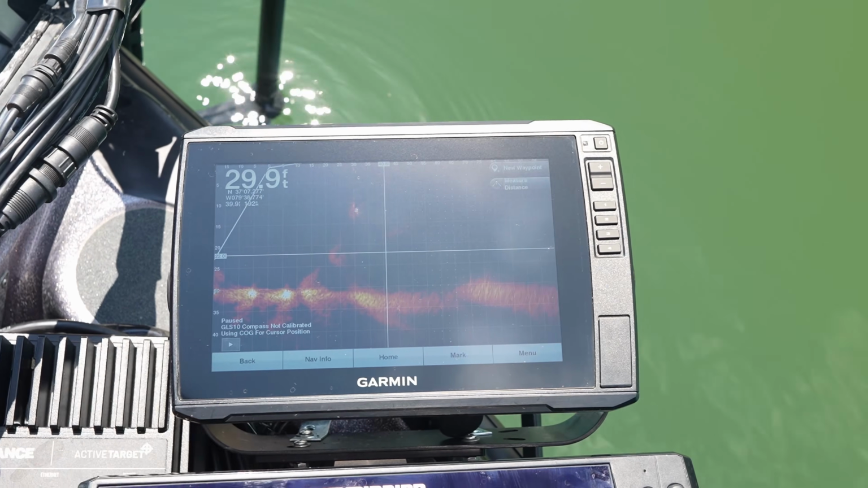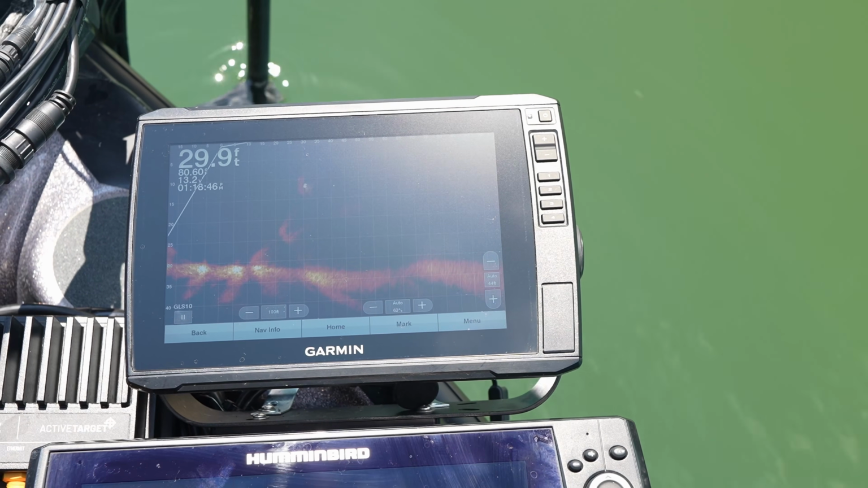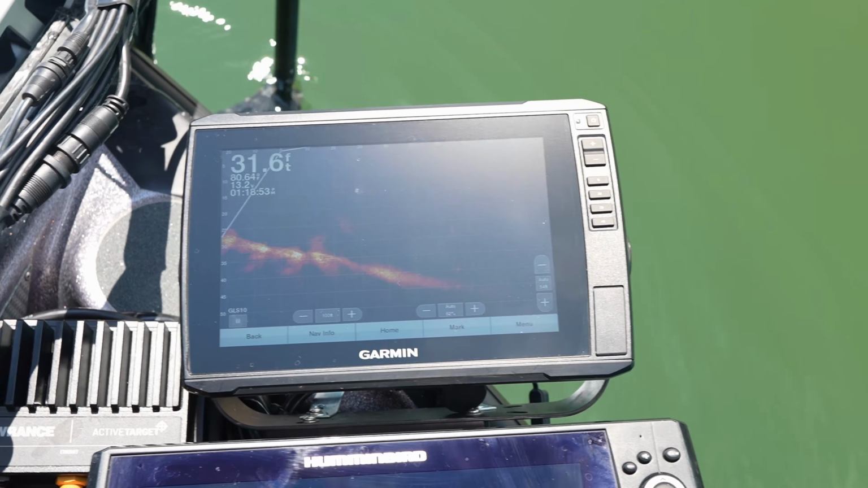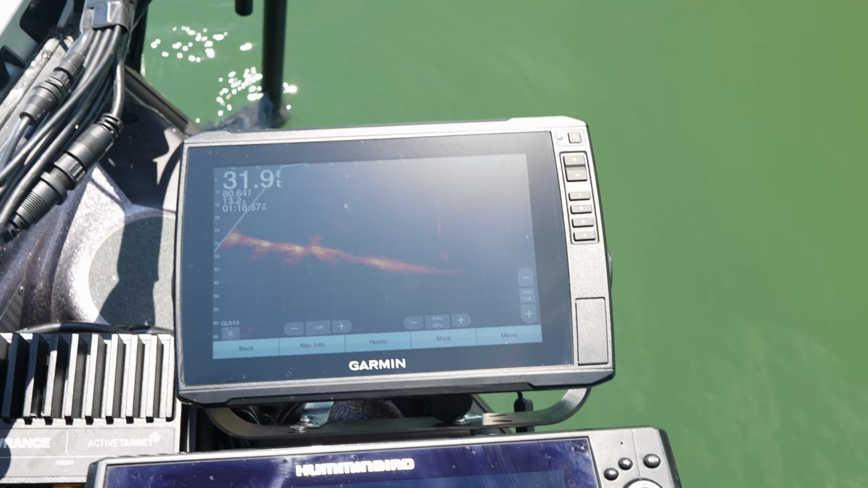And it looks like a fish. Woo! Play, I don't want to pause it. That's it right there. And you can see there's some action down there. I don't know what that is. And then again, there's that buoy line out there, a little over 60 feet away.